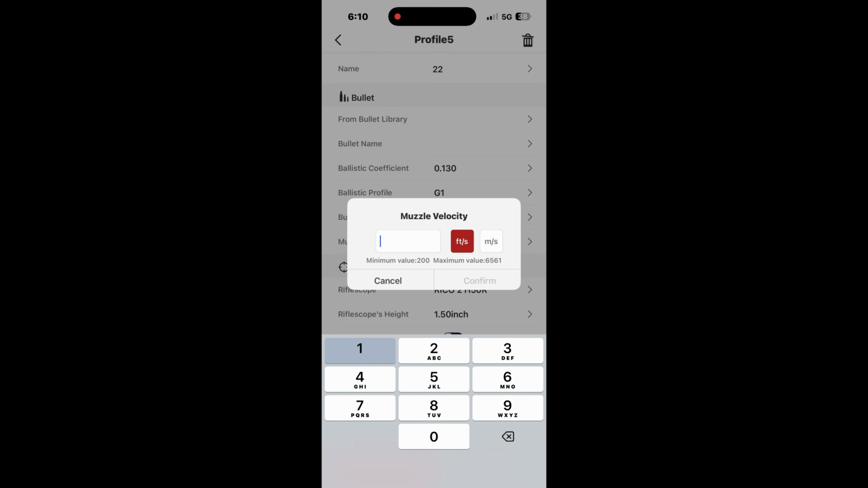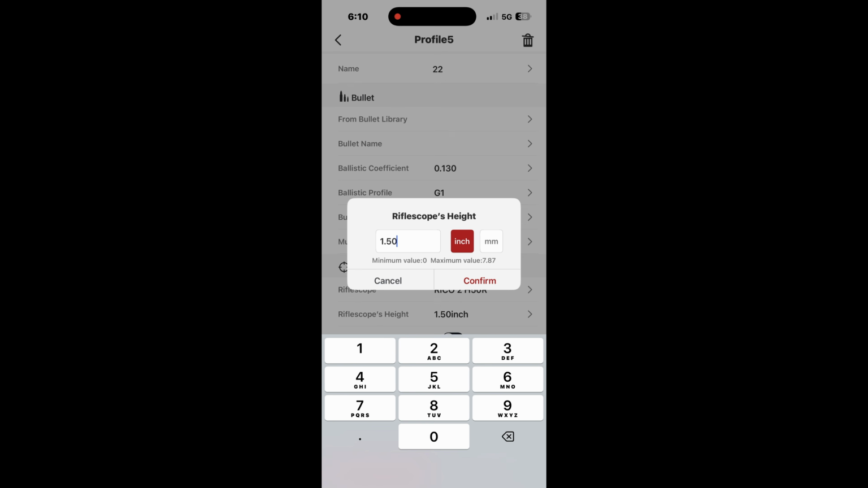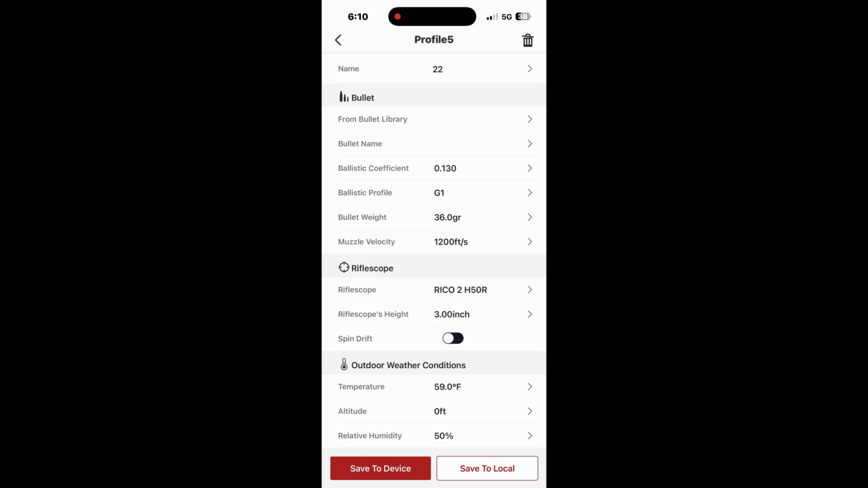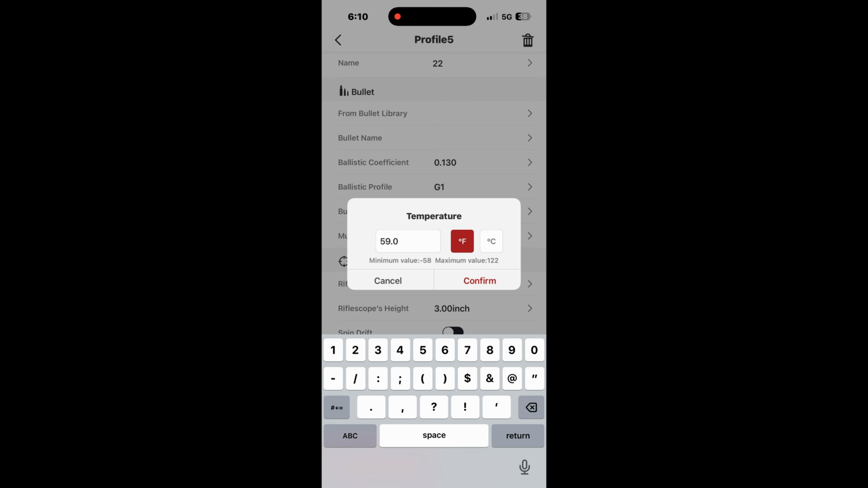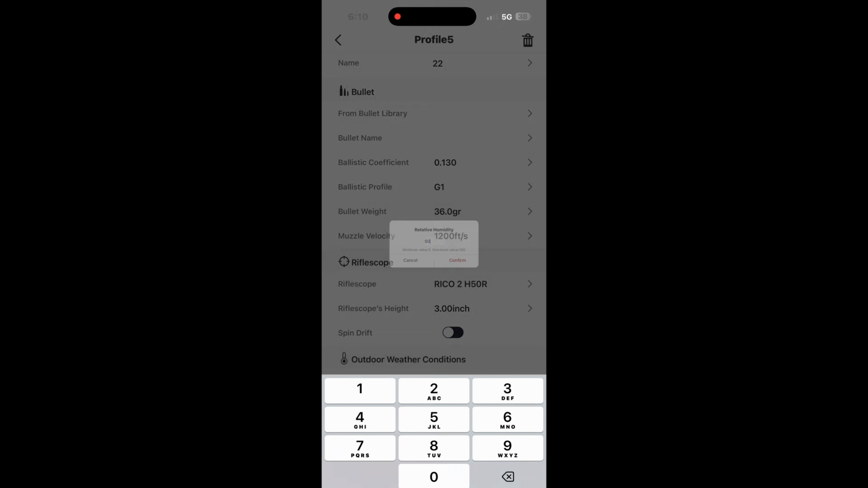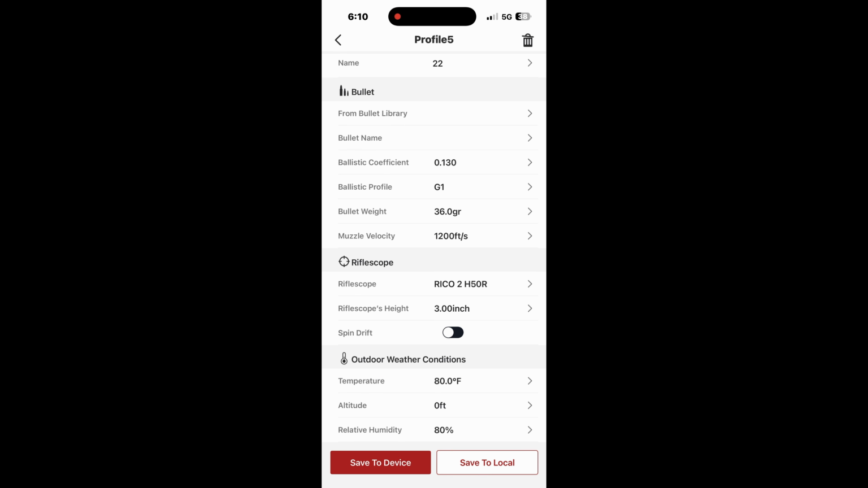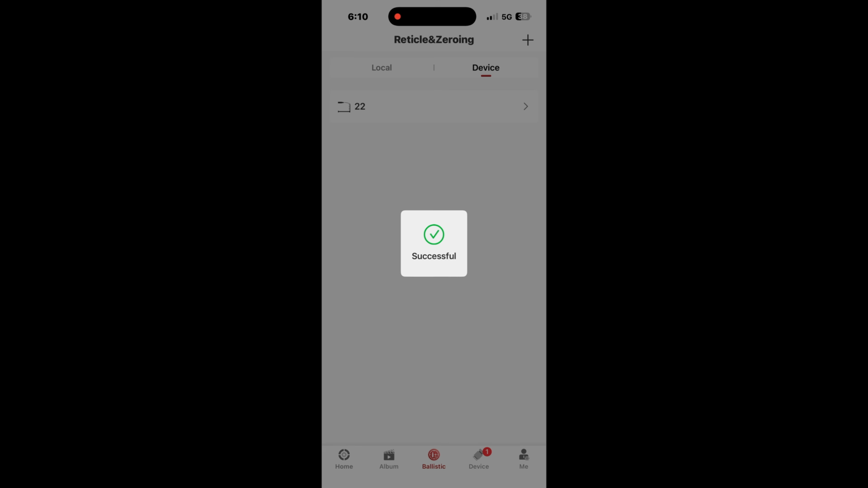And now our muzzle velocity is about 1,200 feet per second. Our rifle's height with the H50R, we're going to be doing about 3 inches over bore. And then here we're just going to adjust our temperature and our humidity. And my humidity in South Georgia is absolutely crazy. It's like 80 to 90% right now. And then we're going to save it to our device.